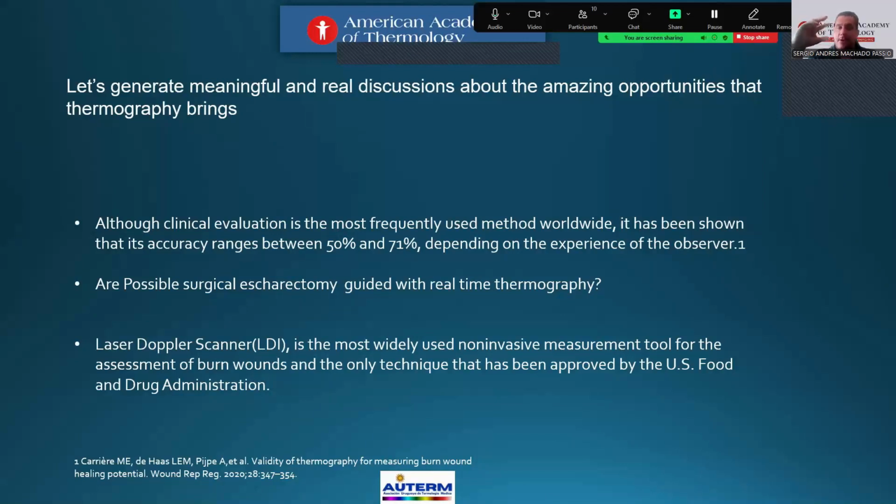The principle of laser Doppler is to use low frequency laser patterns to detect the movement of cells and blood between areas of interest.